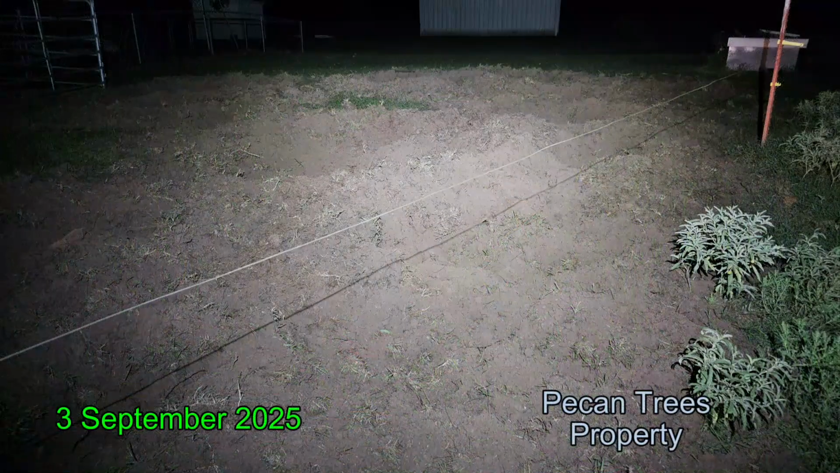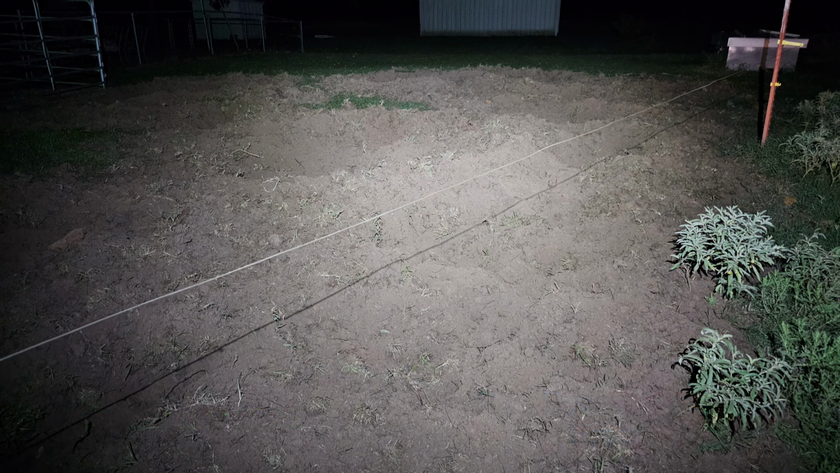Another night and another property. You're looking at rooting done the previous night by hogs. They went under the hot wire that you see in the foreground and just rooted up all of the side yard area. Landowner contacted me later that morning, said, hey, hogs have been in. I said, okay, I'll be up there this evening.